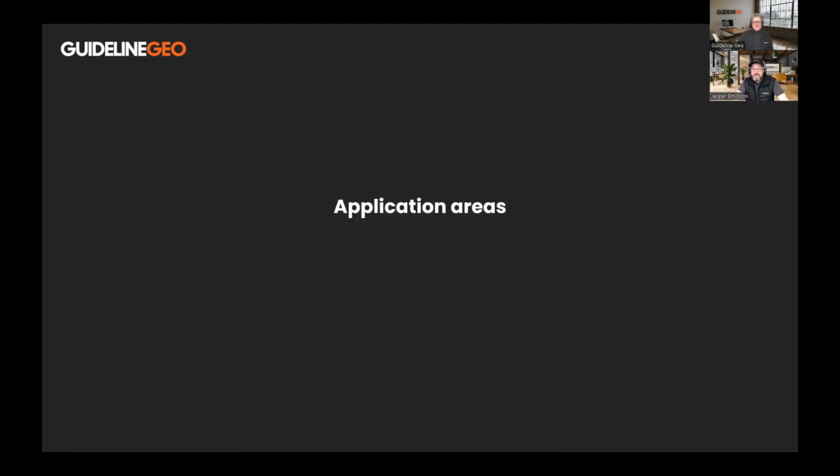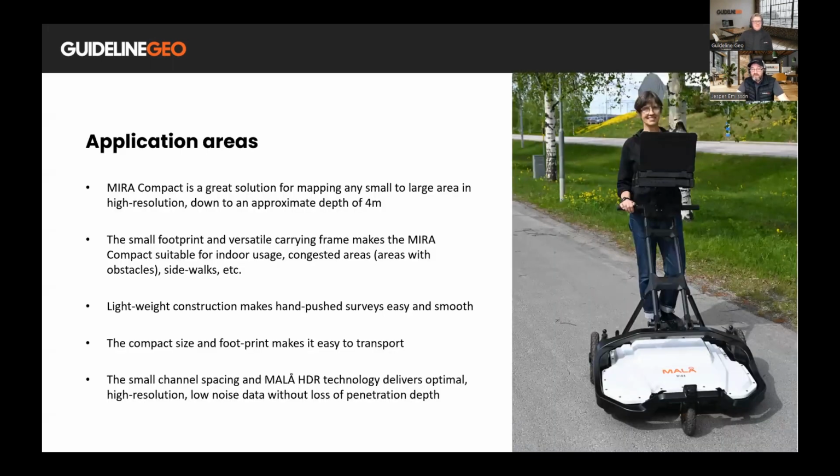The application areas, of course, there are some evident and obvious ones. We can't deny that, but the unit is really a great solution for mapping any kind of small to large area in high resolution, down to an approximate depth of 4 meters. That will vary quite a lot between different sites, of course.